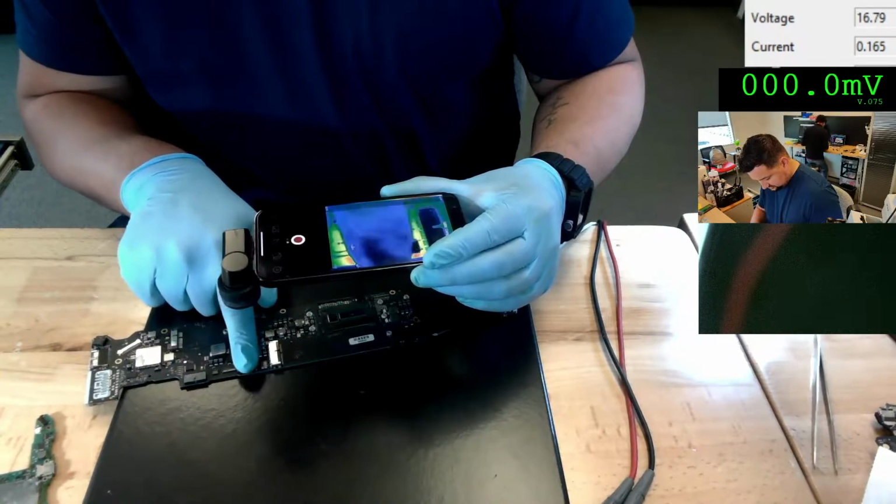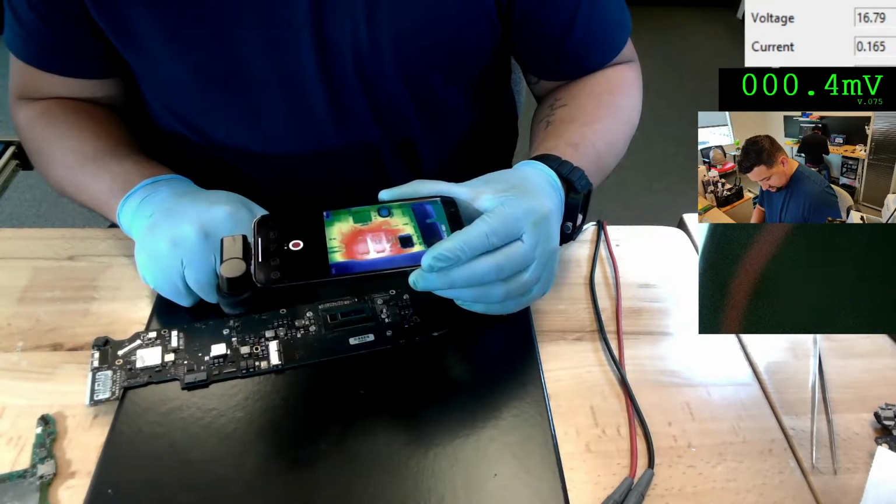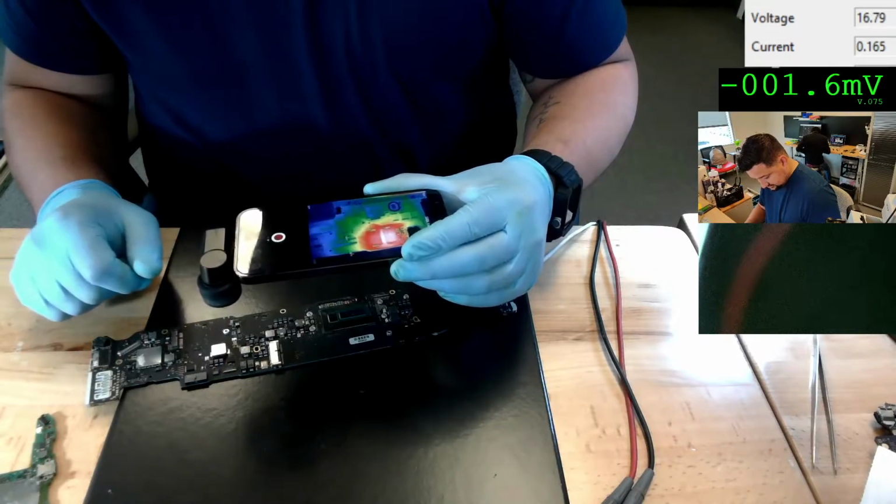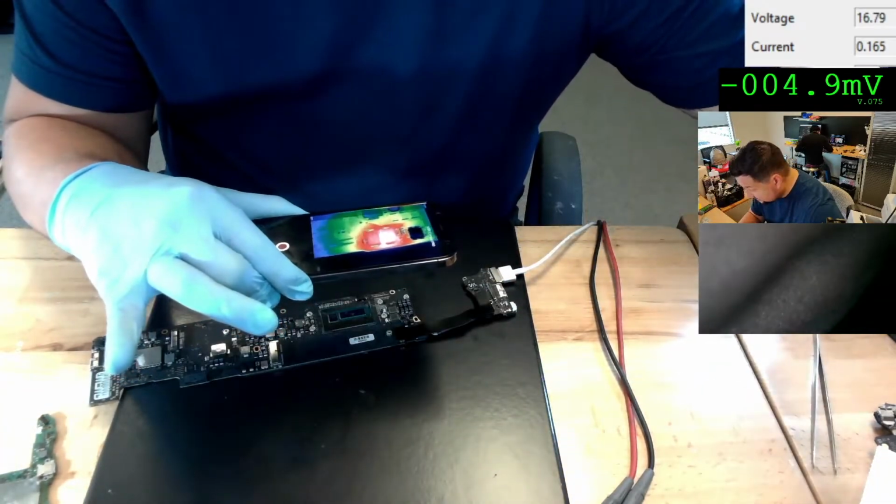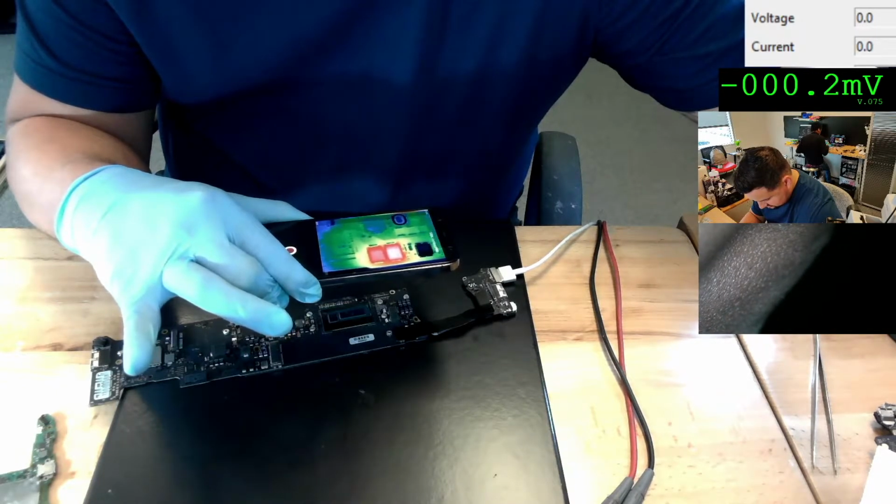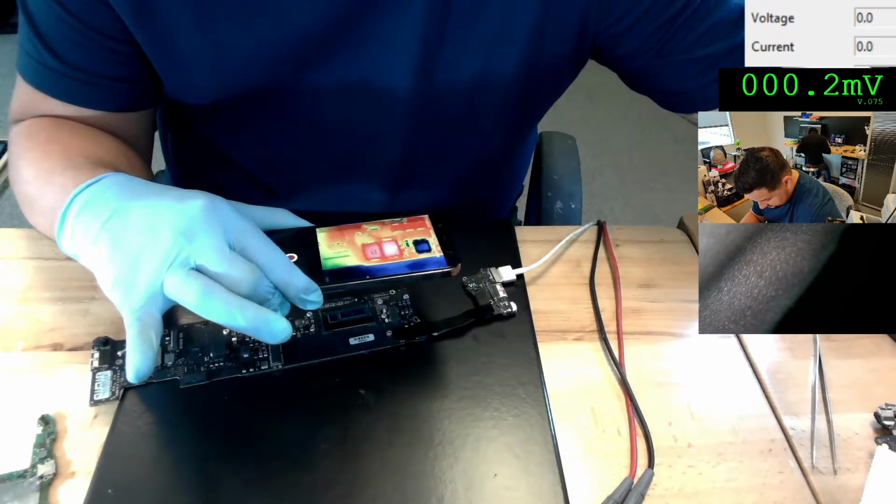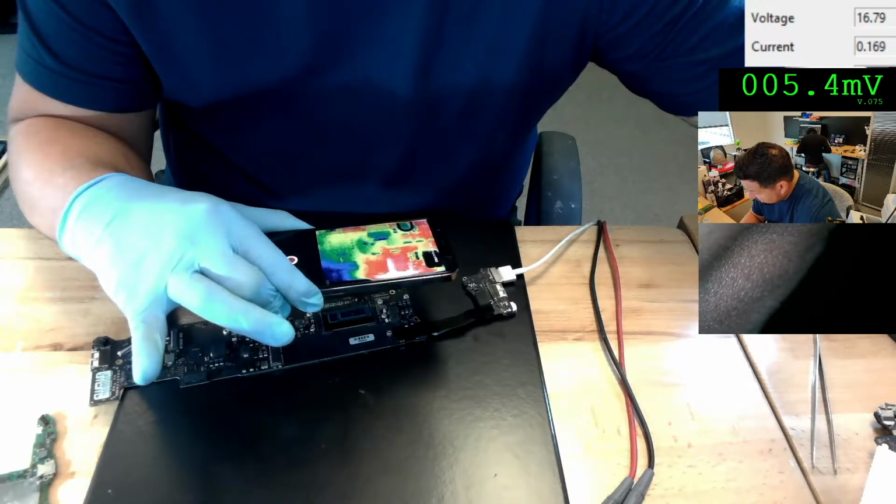Okay, look at this part. What are these capacitors? It's telling me that they are at 118 Fahrenheit. Okay, now what I'm going to do is turn off my power supply, to see if that goes away. You see, power supply is off. You can check this image on my phone with the current and the voltage, and look, 106, 105. Now it's on right now, and it's back.